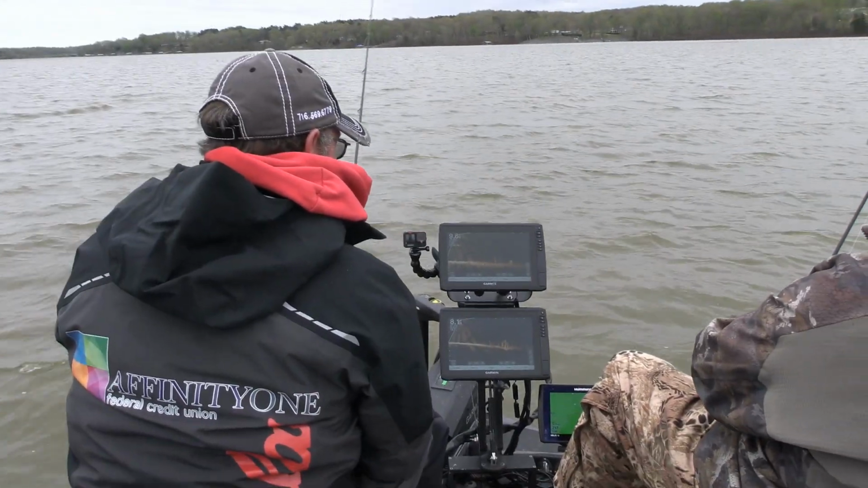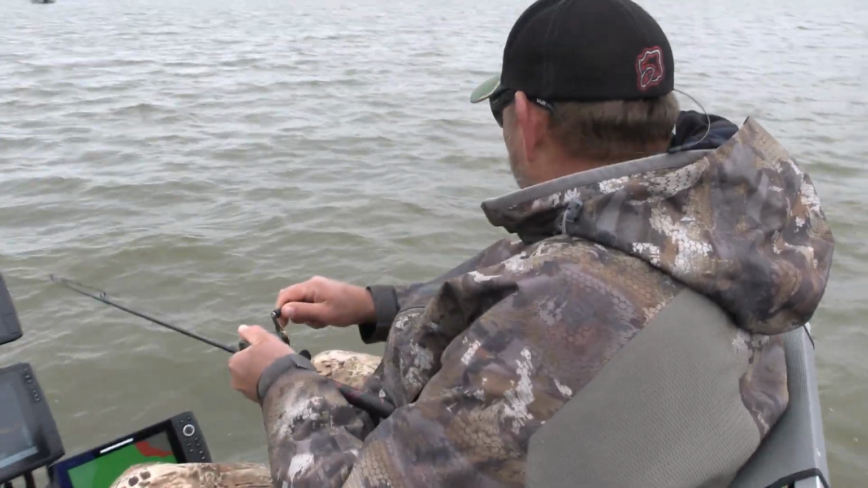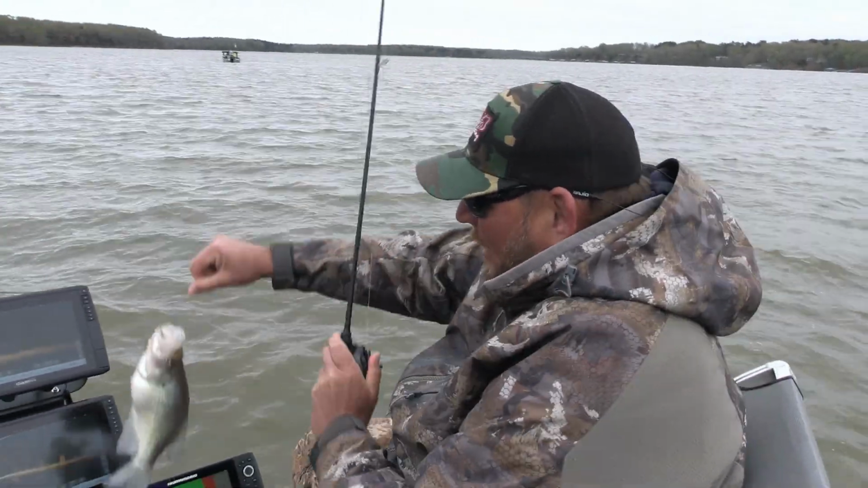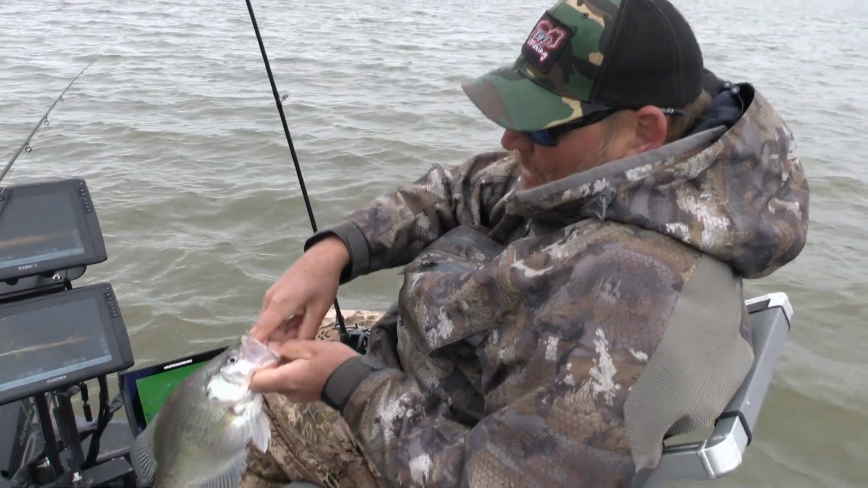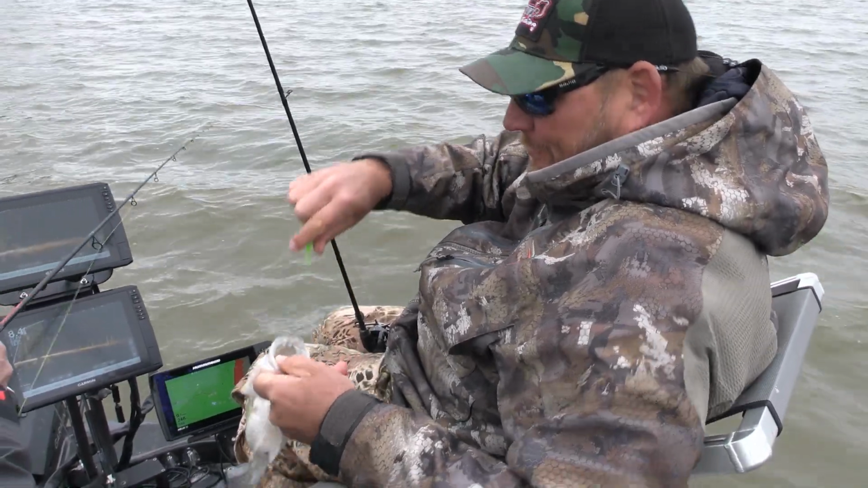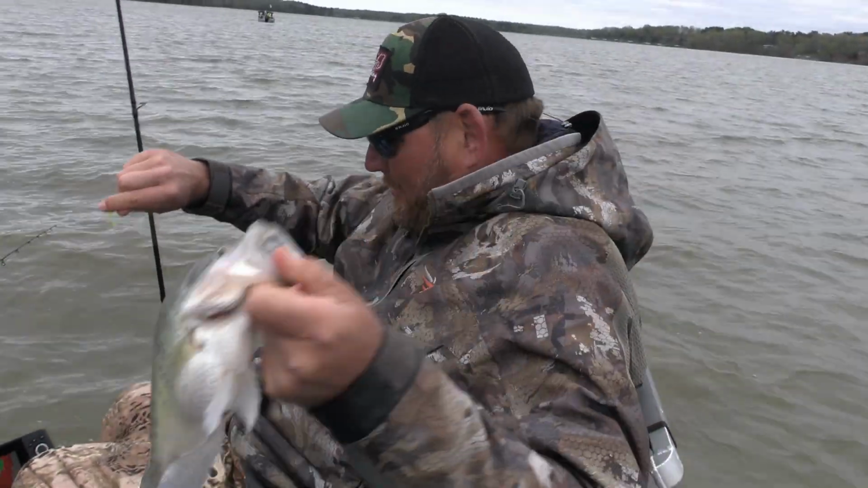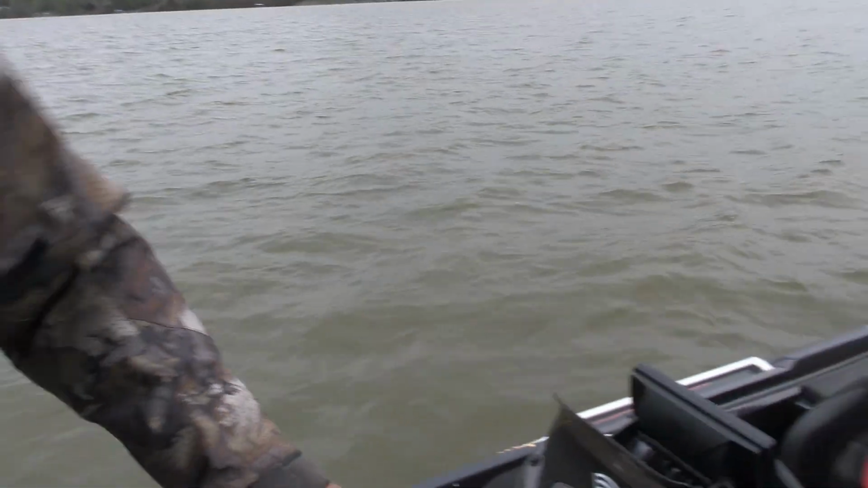Probably don't catch as much crap doing this as you do. We're good. Woo! She's full of eggs. She's heavy, that one. Nice. Look at that hog. Step over here.